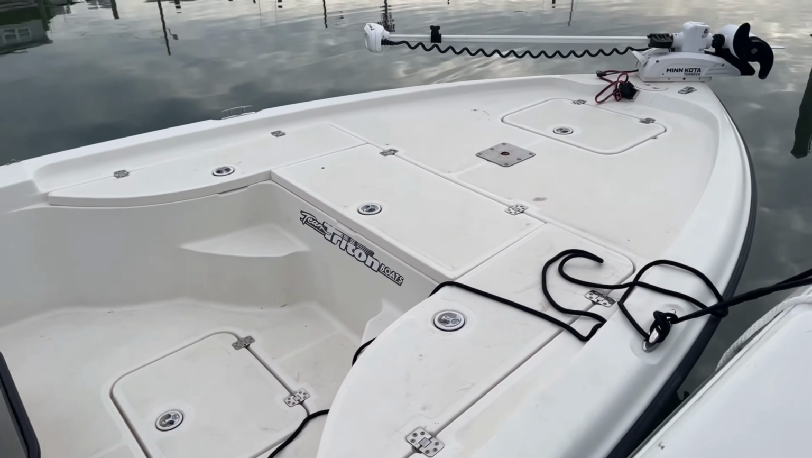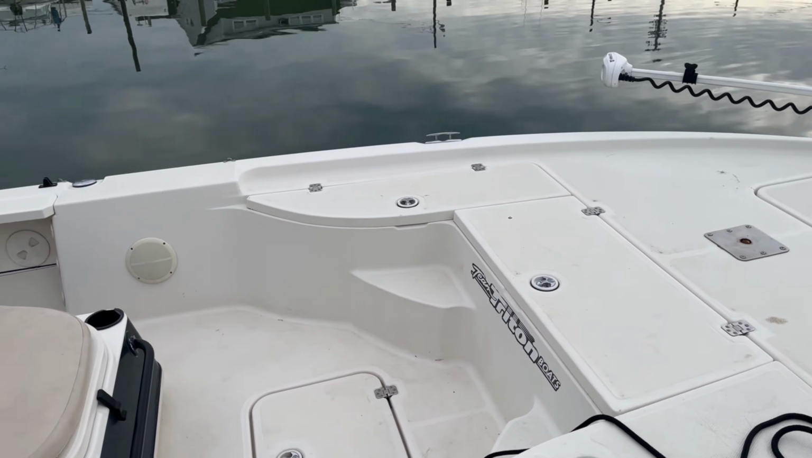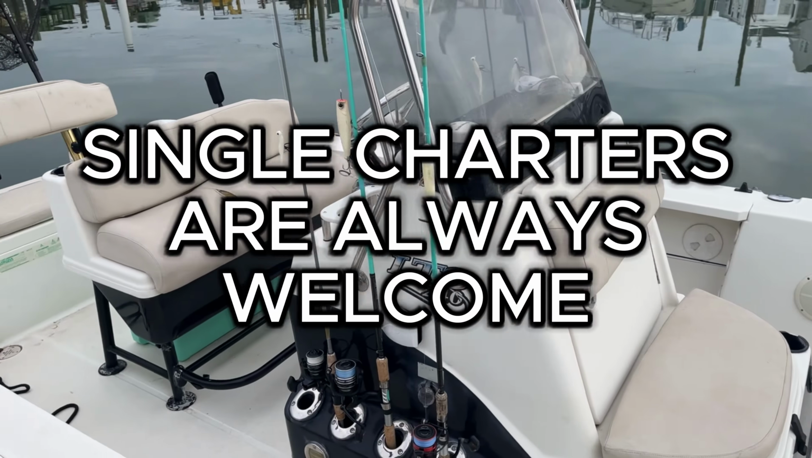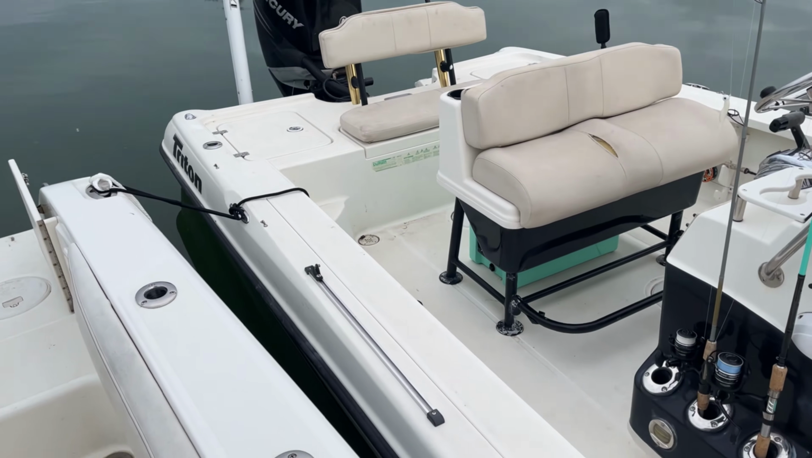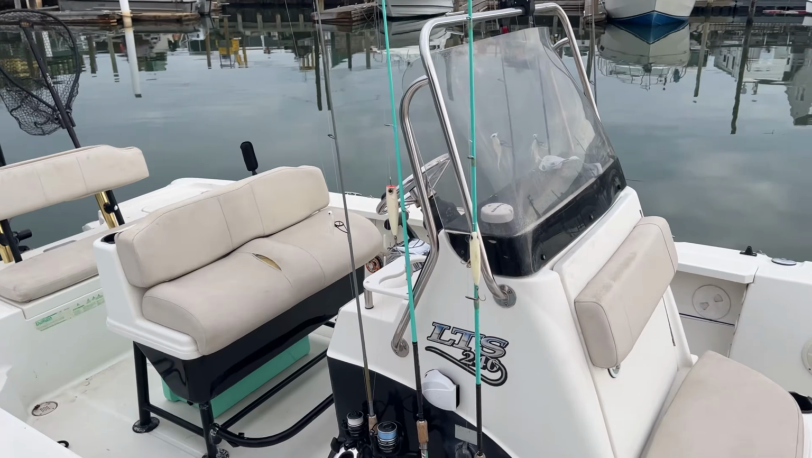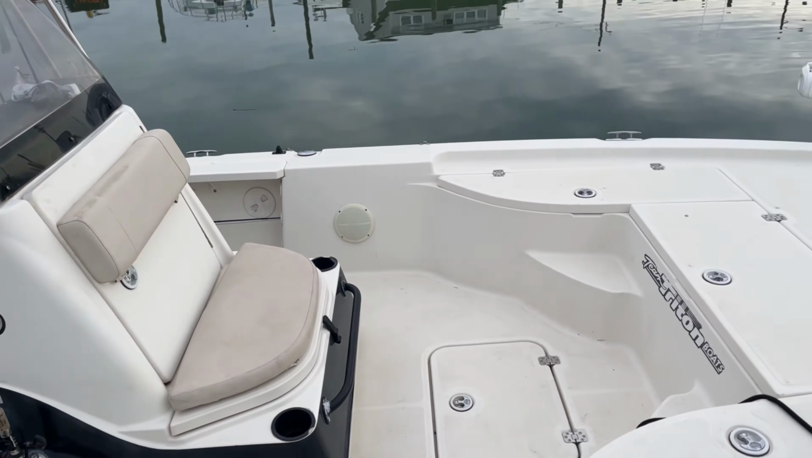So for those who fish with us, you know that I go fishing no matter how many people want to go. A lot of times I'll do a single charter if need be. So on days like that, when it's 1 to 2 people, we are blessed to now have this 24-foot Triton LTS bay boat.